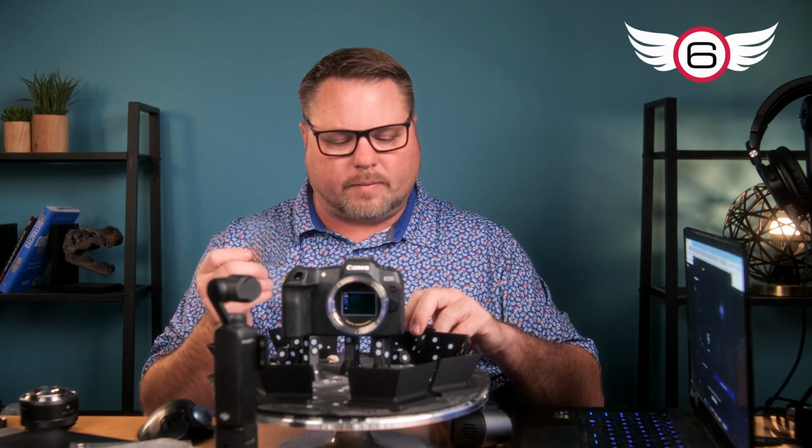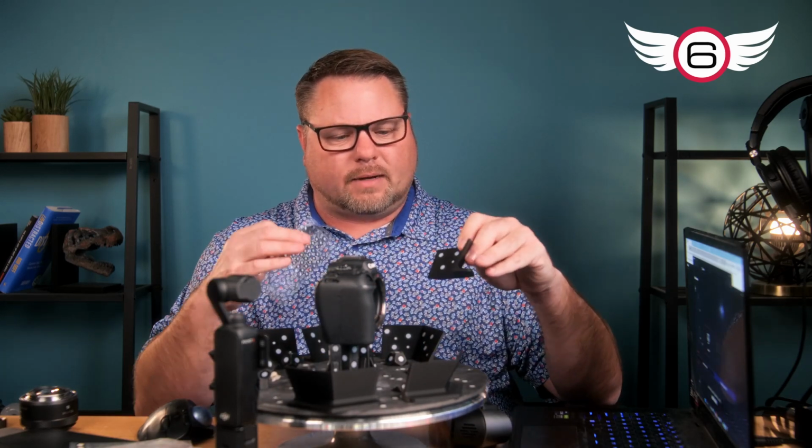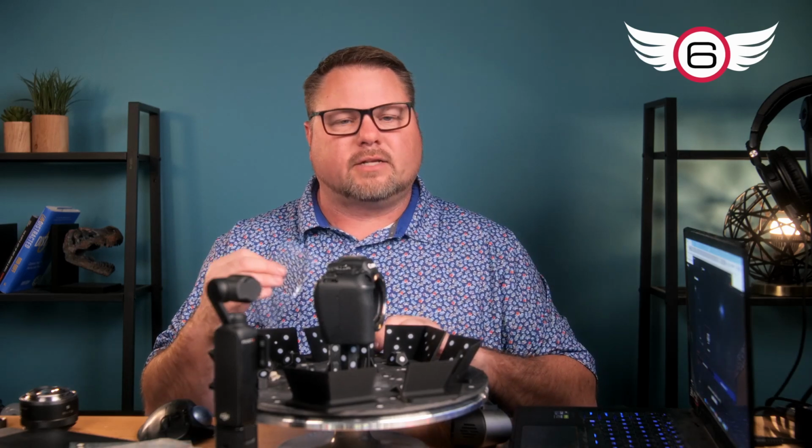Tracking dots come in two different sizes: 3mm and 6mm are the most common. I have a lot of 6mm dots on my turntable here and on these little angle things that hold the tracking dots so that the laser scanner can see them. What I like to do is put the smaller dots on the object for a couple of reasons.